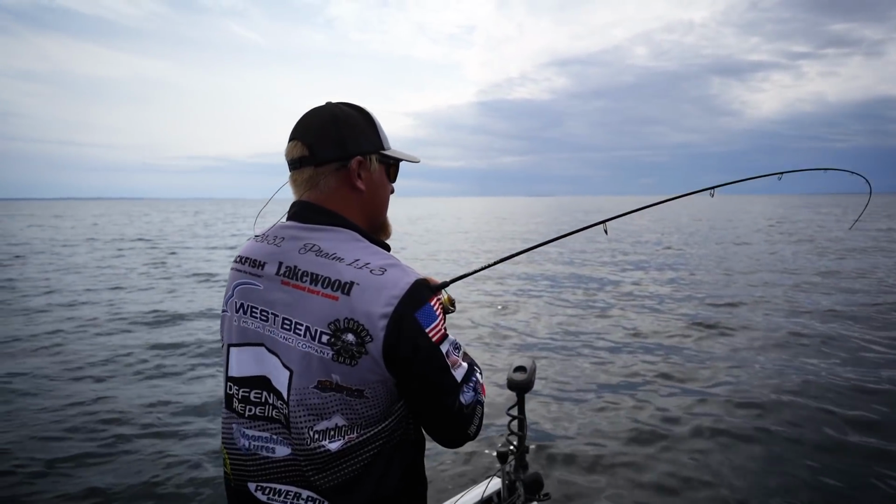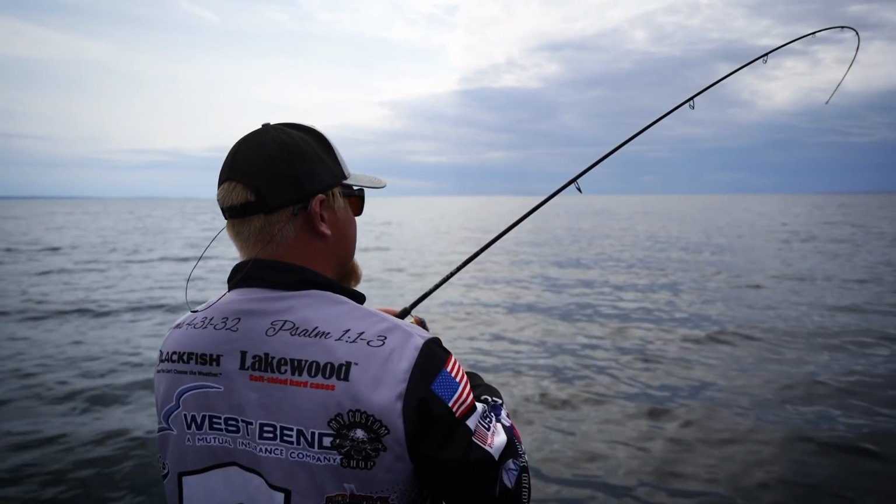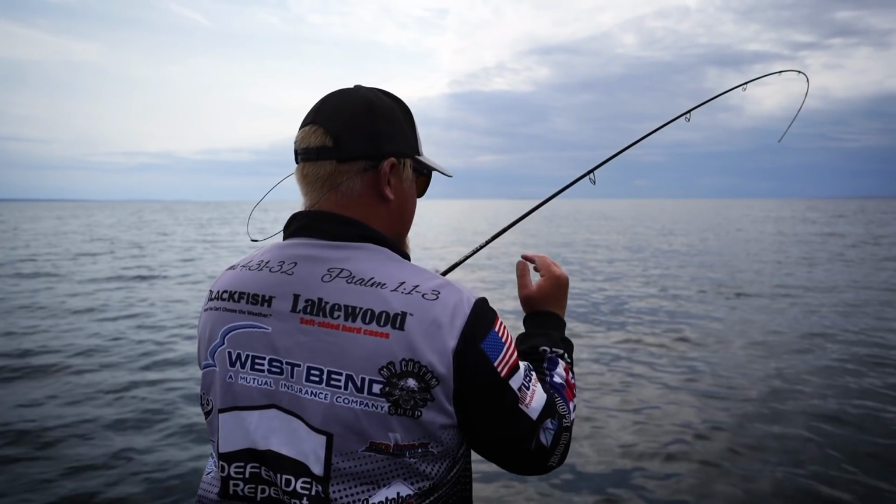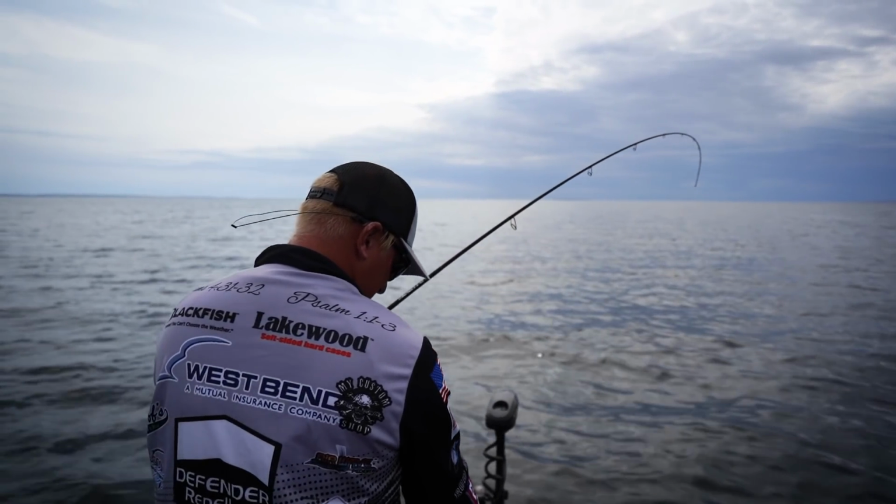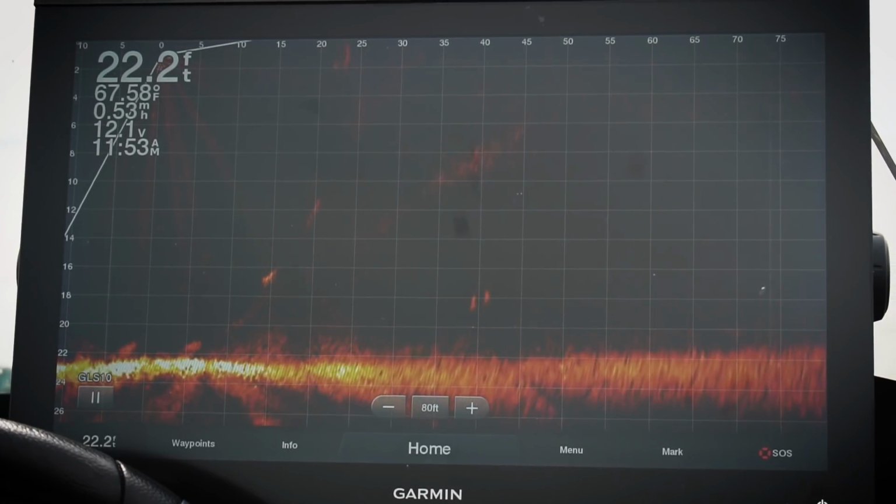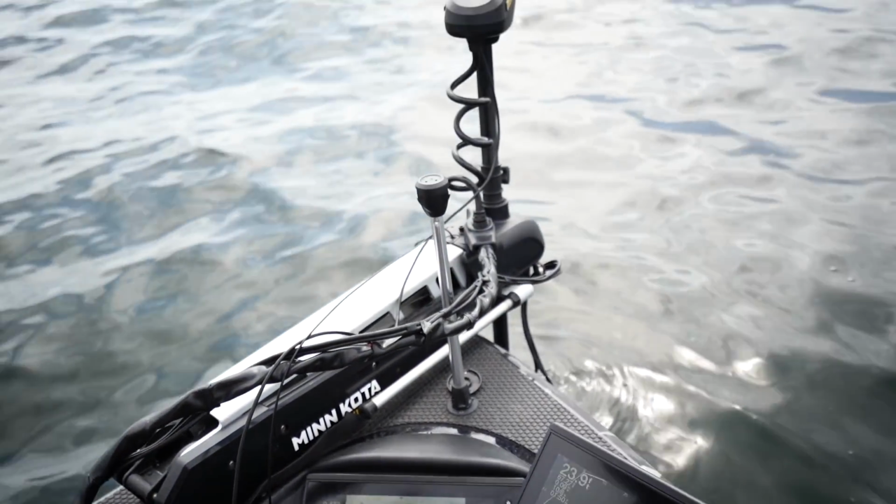There we go. Same situation again. We got a little cloud cover, storm rolling in. Fish are a little more aggressive. I can get them to chase it a little bit more. And same thing, big school. You can see there's two more chasing it, trying to figure out what the heck's going on. Wish it was like the bass roller, you could get 2 fish on 1 hook.